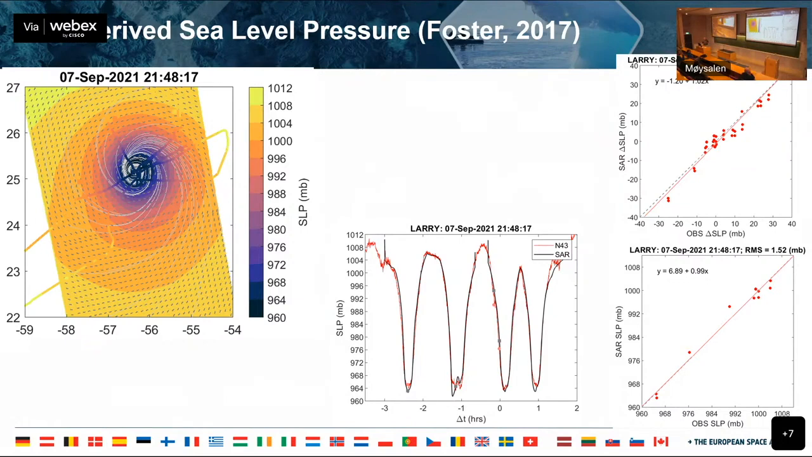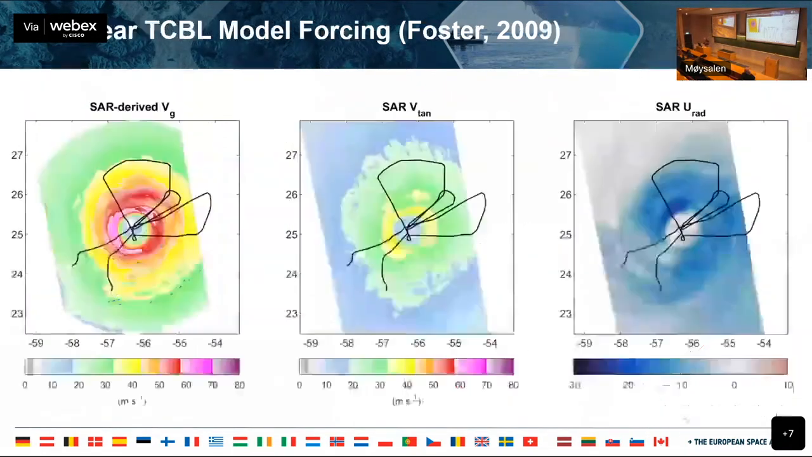And the key thing here is that the slope is 1-to-1, and that's all I was really looking for, a 1-to-1 slope. But the RMS is relatively low. The RMS shown there is kind of a gaudy RMS. I would say the RMS is closer to 4 millibars on average, but for this particular storm, it was quite good.